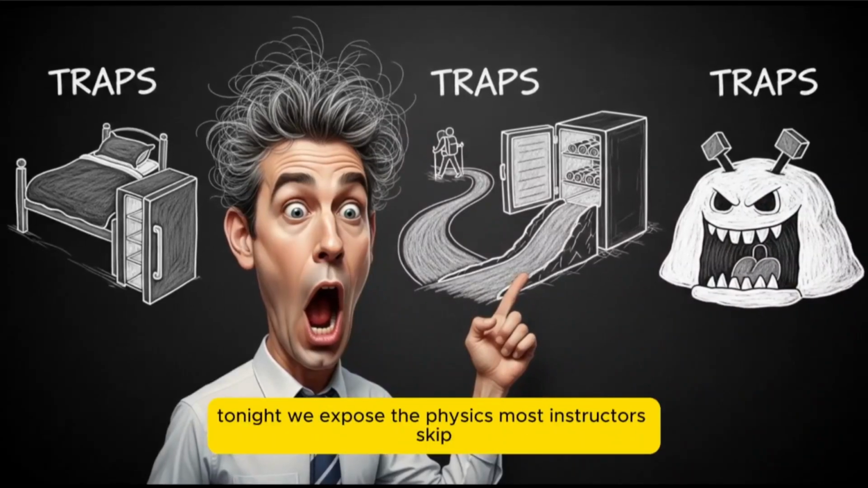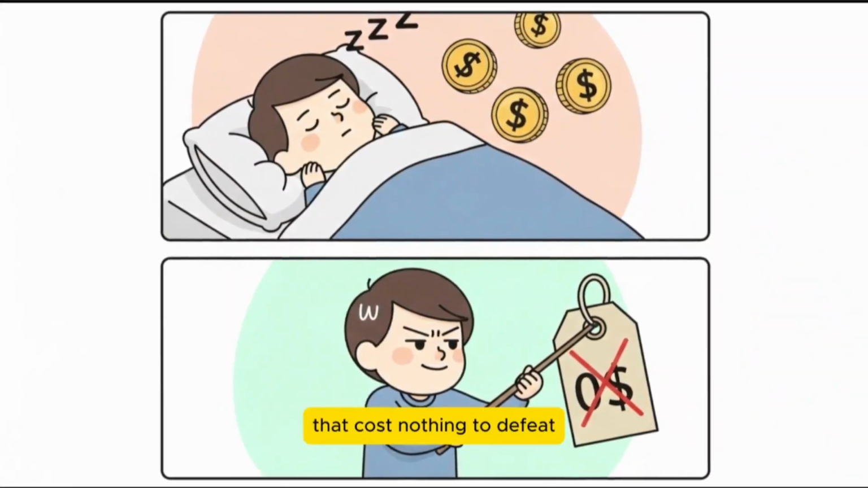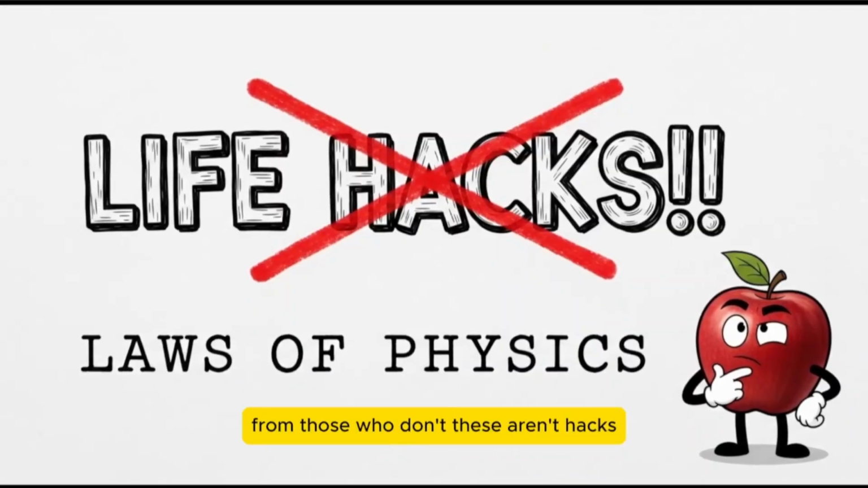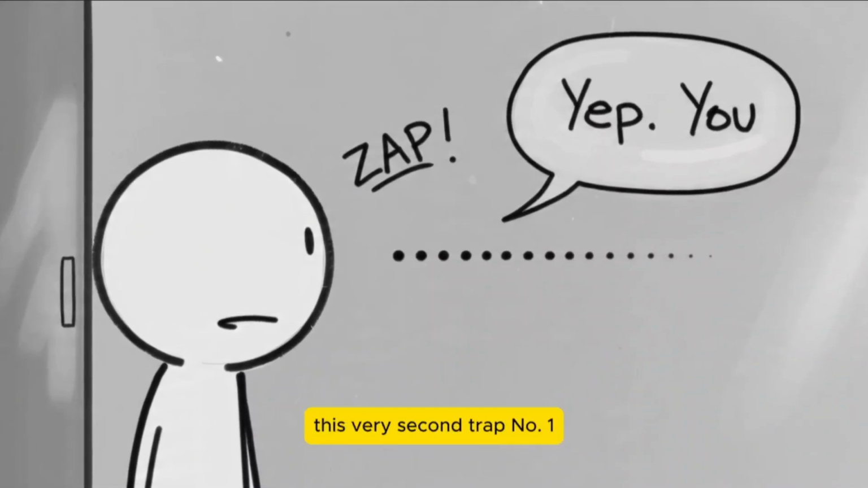Tonight, we expose the physics most instructors skip. 3 invisible heat traps that work while you rest, that cost nothing to defeat, and that separate those who walk out of extreme cold from those who don't. These aren't hacks. They're laws of thermodynamics, and the first one is stealing heat from you this very second.